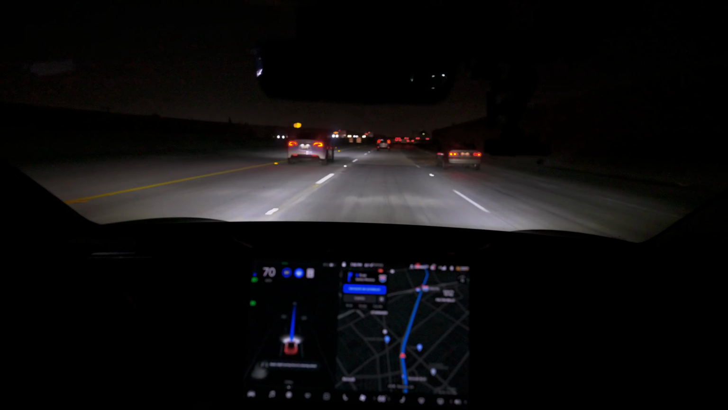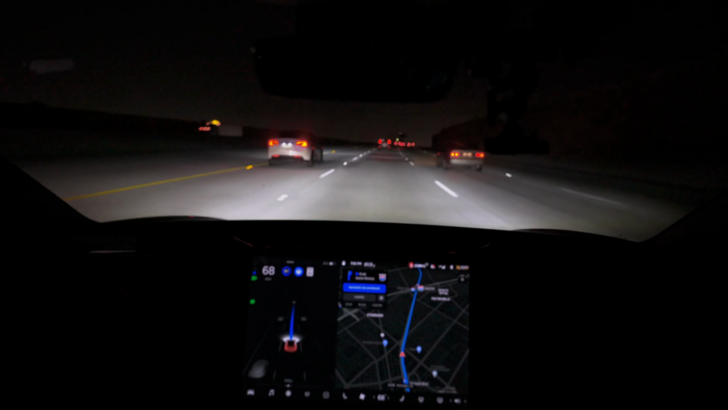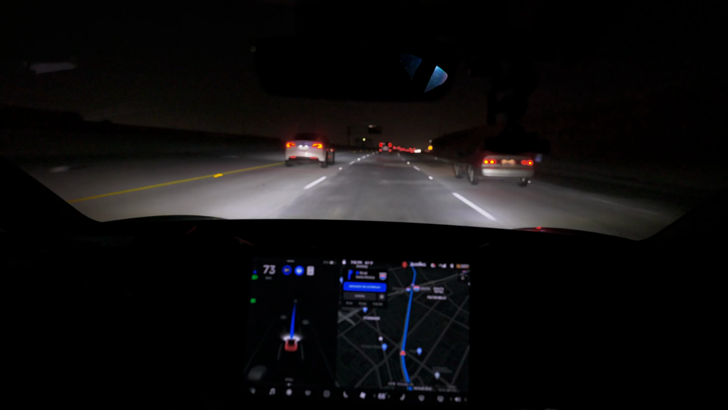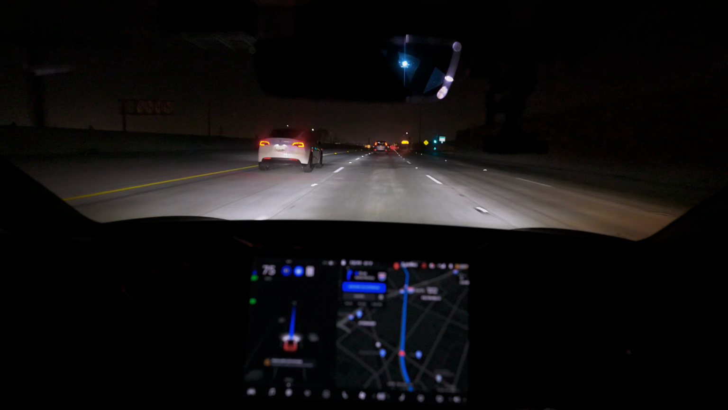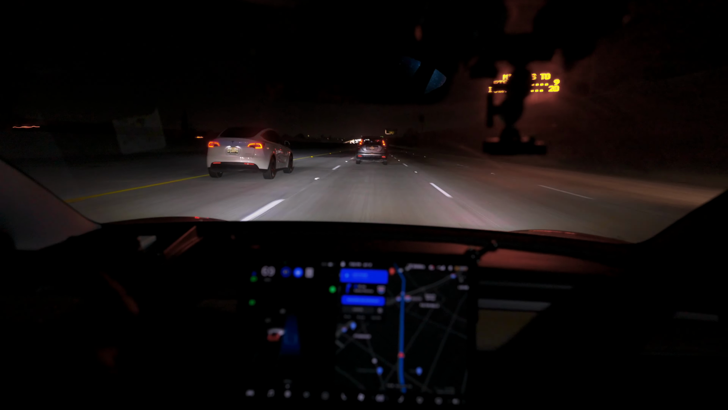And again, some more braking. You can see that the other Tesla does the same exact thing. It's kind of funny that all Teslas glitch out at the same exact area. So that's why I usually have my foot on the accelerator to be able to accelerate out of the situation pretty quickly. So I'm going to go ahead and auto lane change to the right.